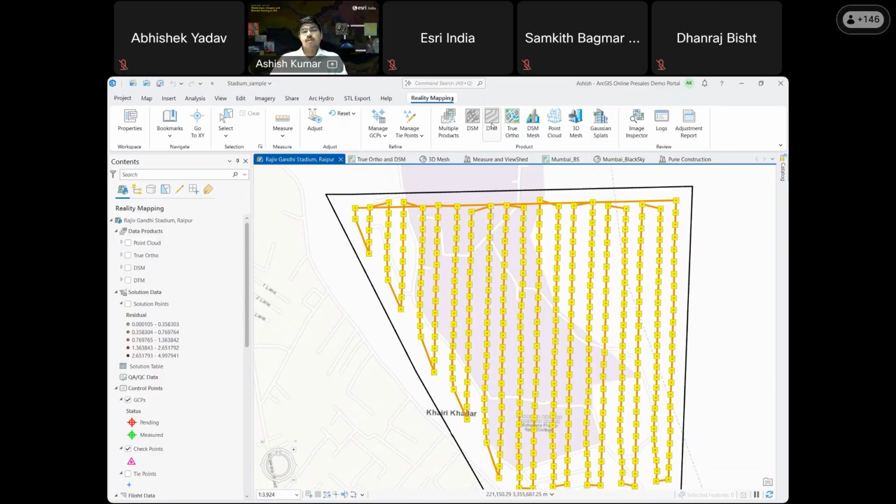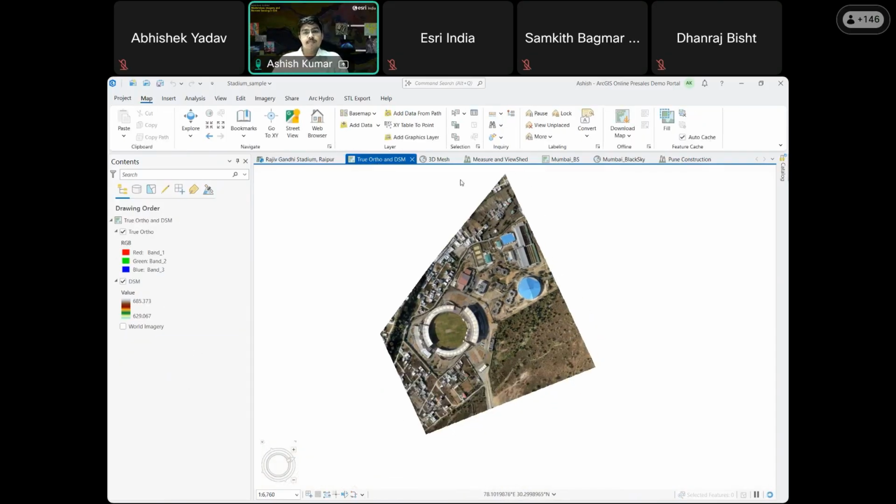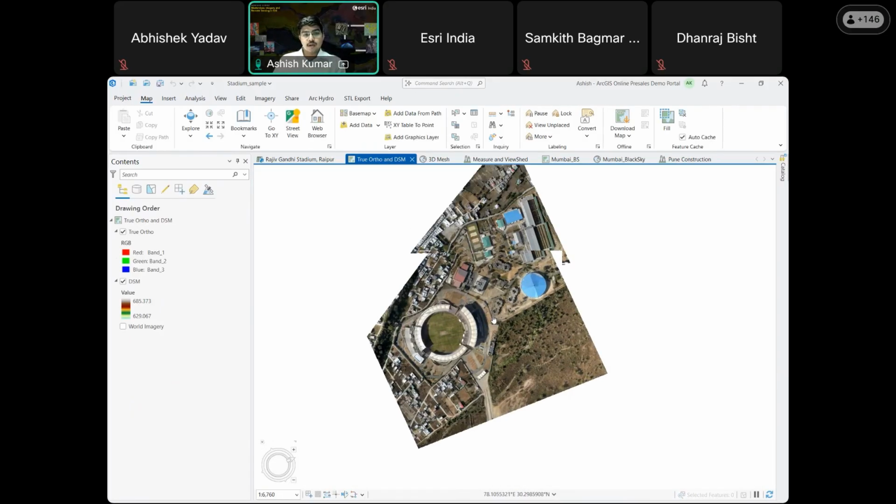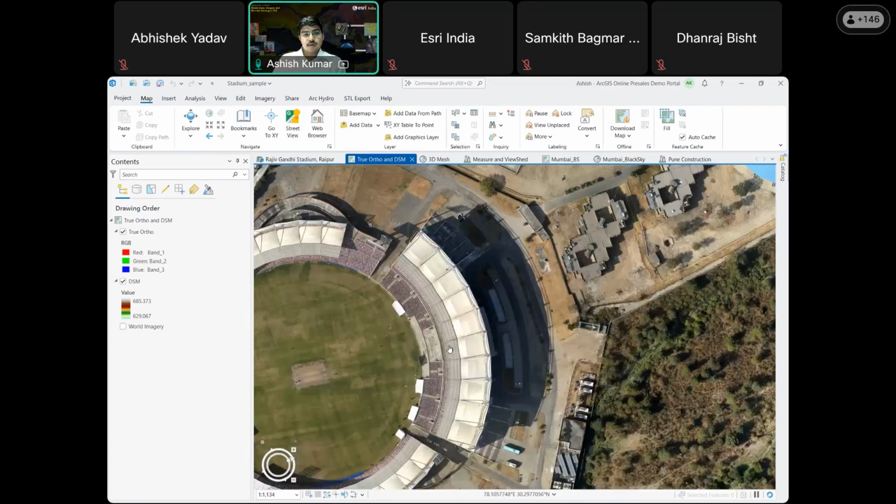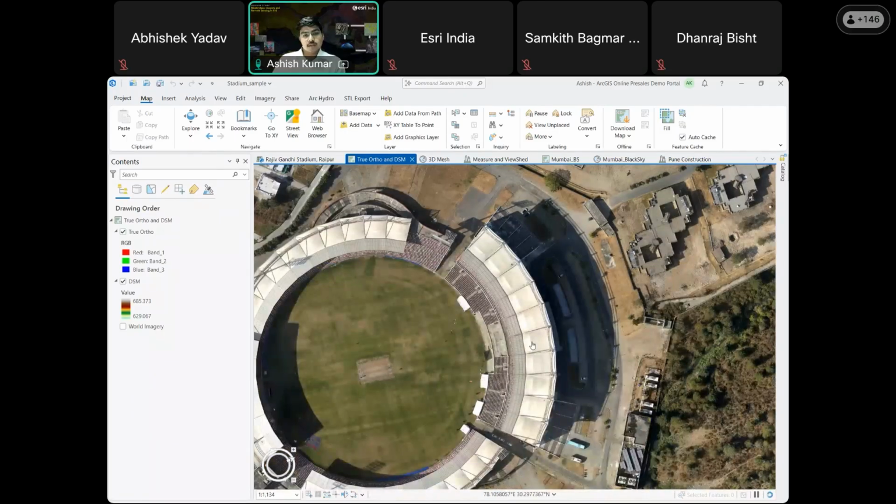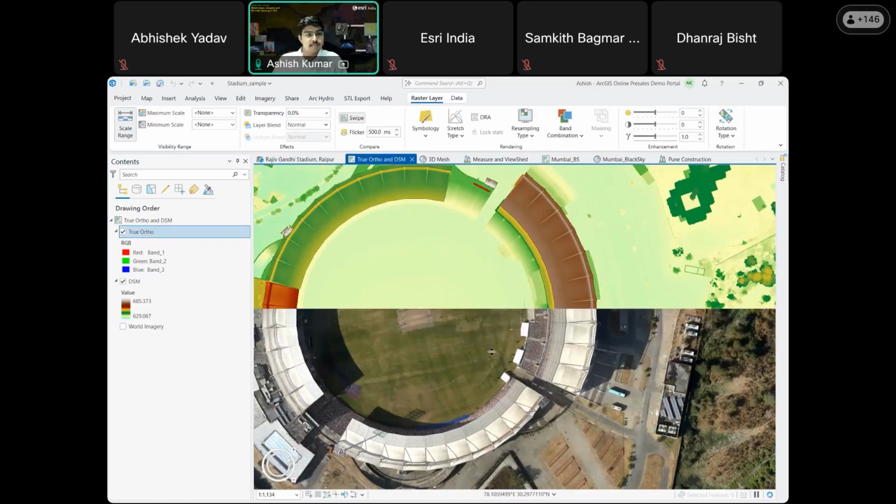So once the user is satisfied with the outputs that they need to create, in the interest of time, I have already calculated and derived some products. I'll show you the examples. This is a true ortho of a particular region that I am showing. This is Rajiv Gandhi International Stadium in Raipur, Uttarakhand. From creating these imageries, as you can see, this is the true ortho that has been generated, and also this is the DSM that it has created.